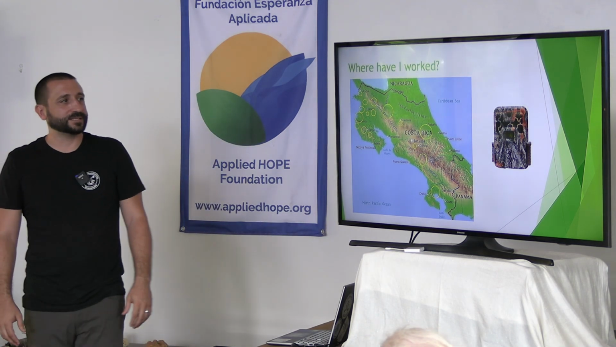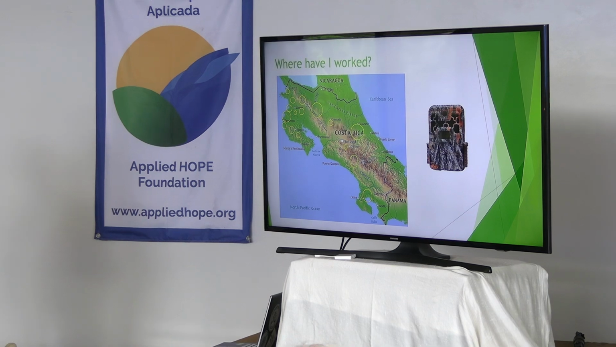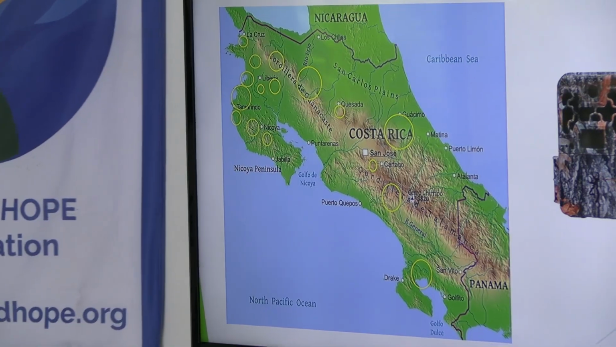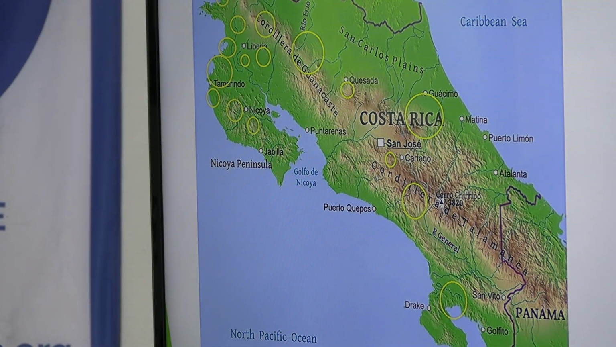This is where have I worked? This is general, mostly in Guanacaste, but I have had a chance to go over to Limon several times, down in Osa. I currently have cameras in Perez de Ladon on a private little finca there. Aquiares is the one in the center of the country. But this gives you an idea. The last couple of years I drive long distances and then run around in the forest and then drive home.